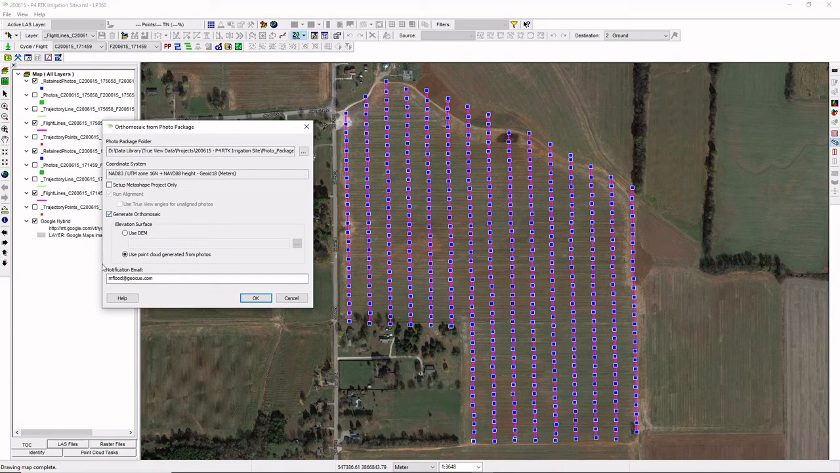In terms of generating the orthomosaic, we have two options that we can choose from. Probably the typical option, if you're just doing a Phantom 4 type of project, is you are going to use the point cloud generated from the photos. However, if you have a DEM, either from a LiDAR system, because perhaps you were flying one of our True View systems like a 515 or a 640, you have imagery and you have a LiDAR elevation surface already generated at this point in your workflow, and you can pass that DEM surface in.